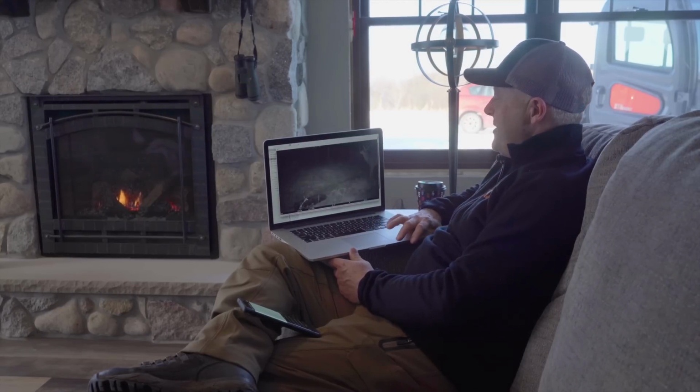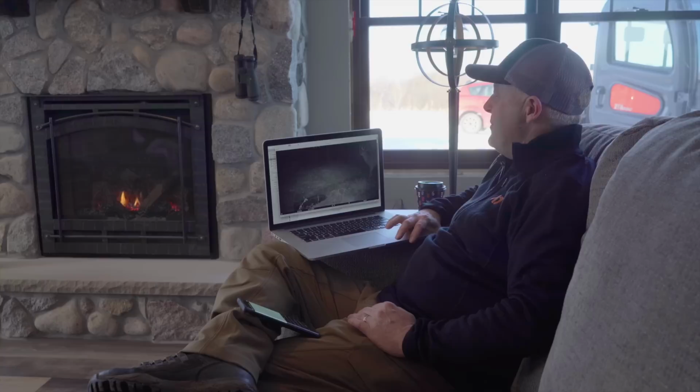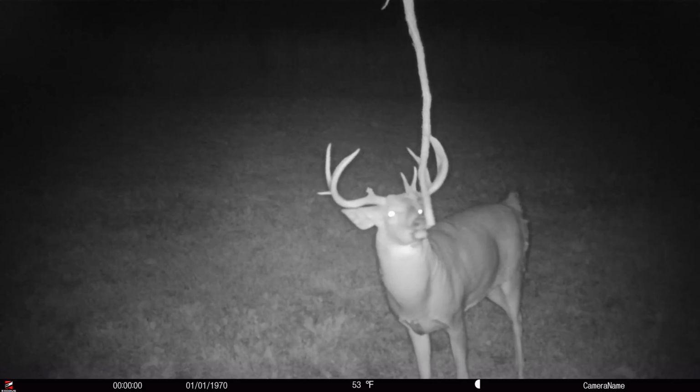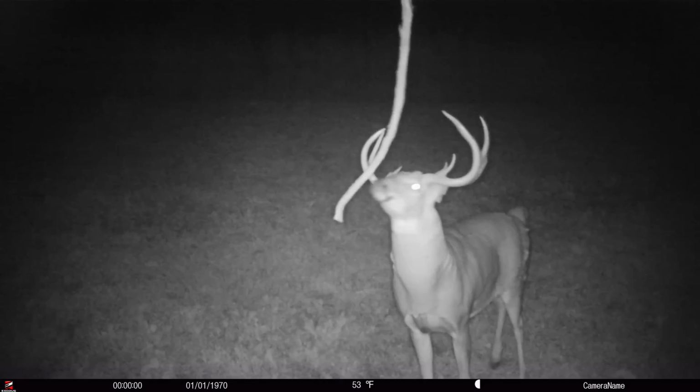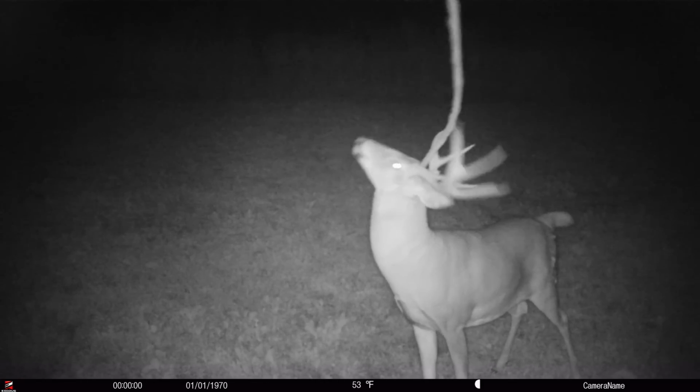Again, pretty cool, big body. Big, heavy antlers, wide beams. I just love looking at these. Never gets old, especially when you know he's still alive and there's a chance you might see him in the woods. Now, we have a Wisconsin Census scrape.